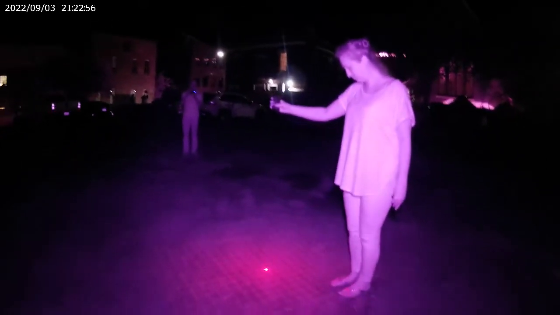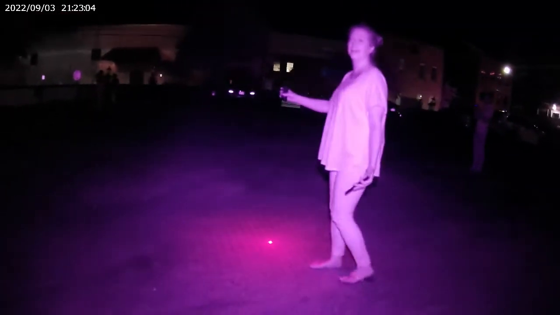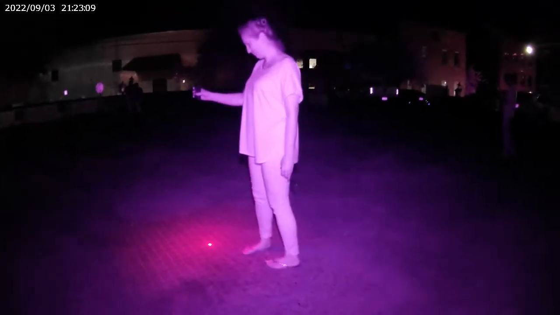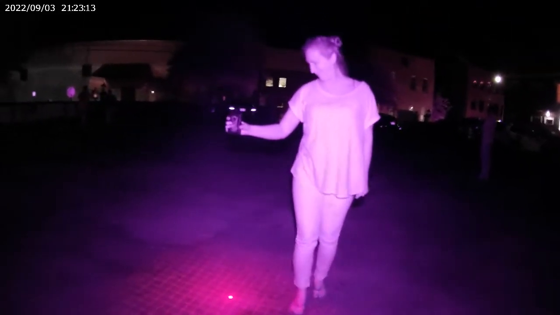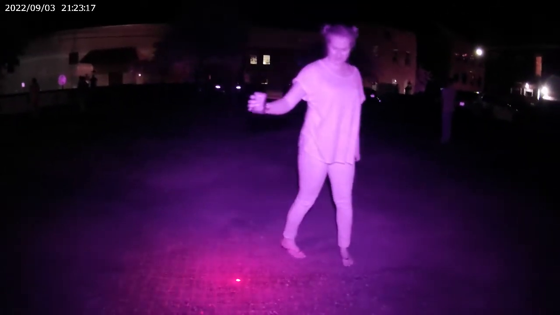I feel like we look silly right now. Oh, we definitely do. Look at those silly people out there. That's a metal detector. I don't know what people are talking about. We're looking for your wedding ring. Found it. Why? You're supposed to be going and I'm following you. You're making me walk backwards.